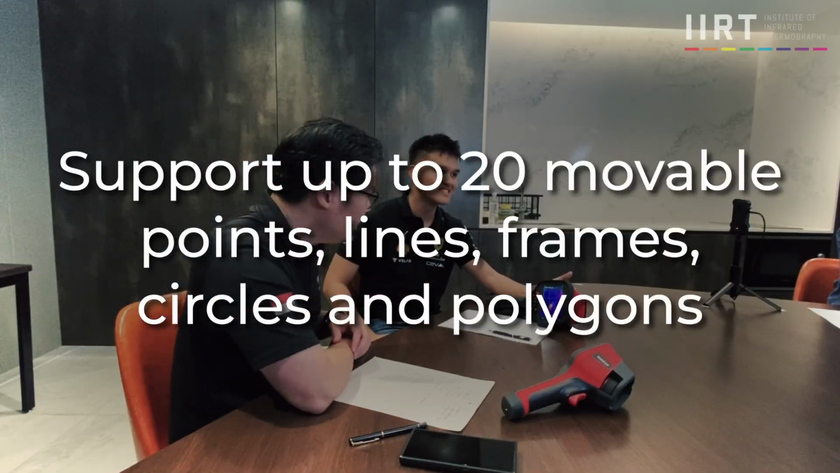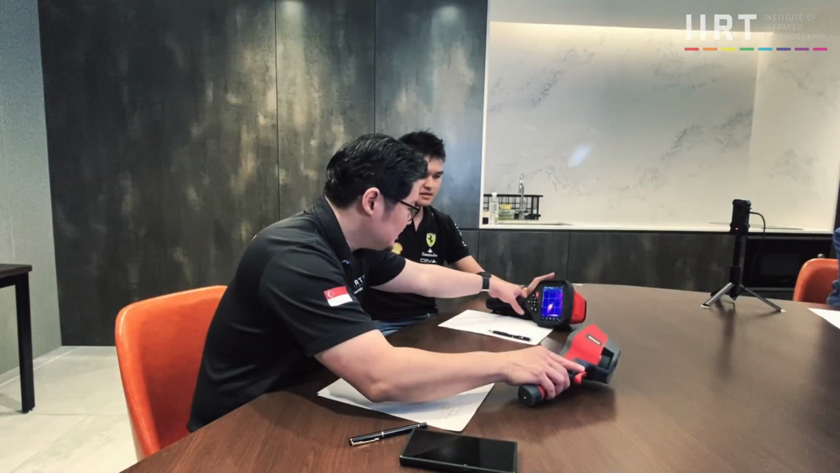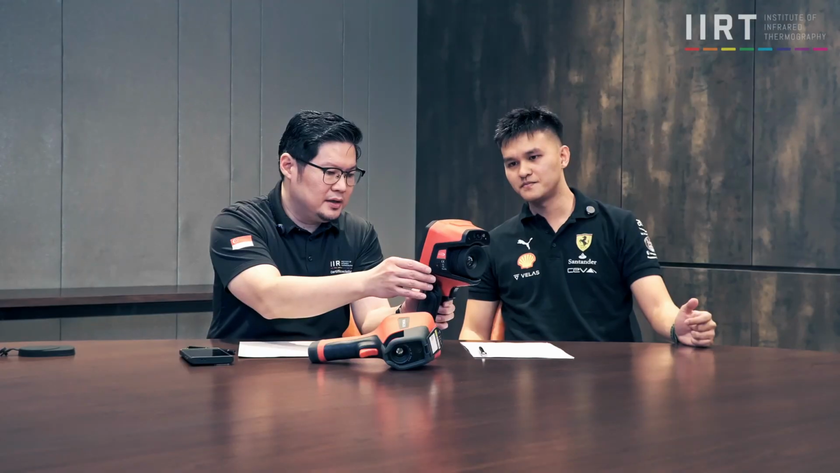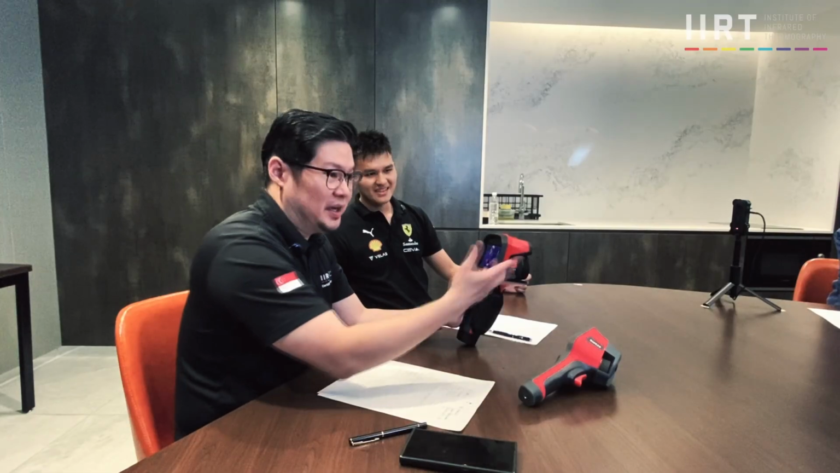Right. And I think a lot of older models and maybe cheaper models may be limited in the number of points, or even in being able to add points in the camera at a later time after you've done your inspection. So I can see that other than the screen size, the image is so much sharper, and there has to be another reason. Okay, I'm just teasing, but actually I know the reason.